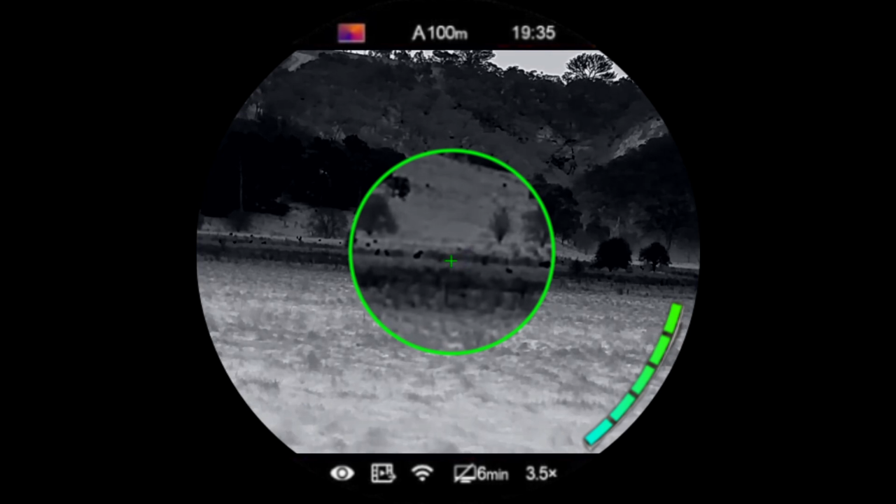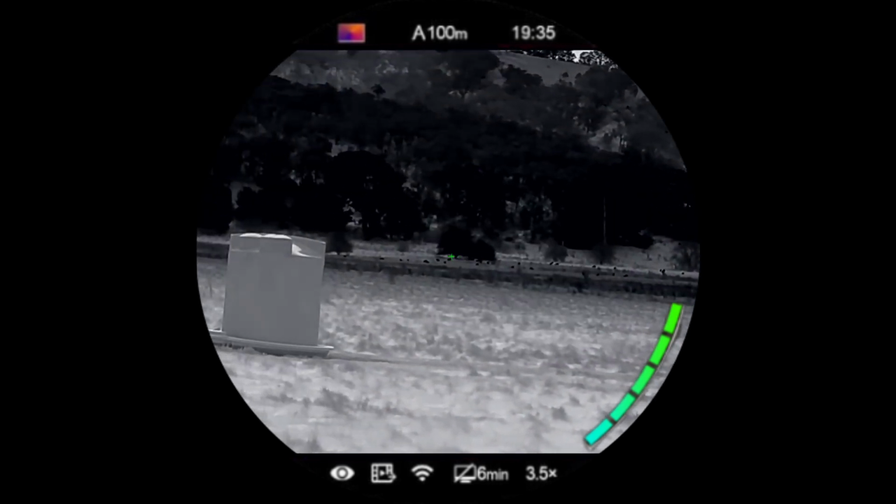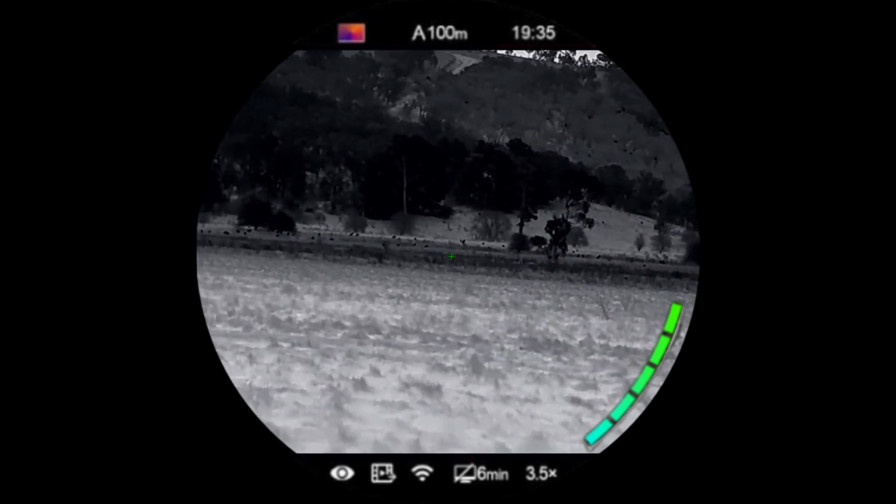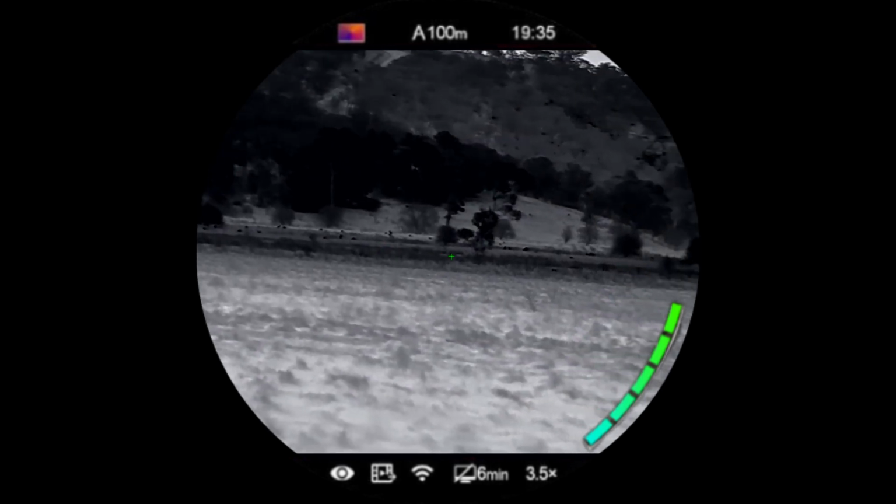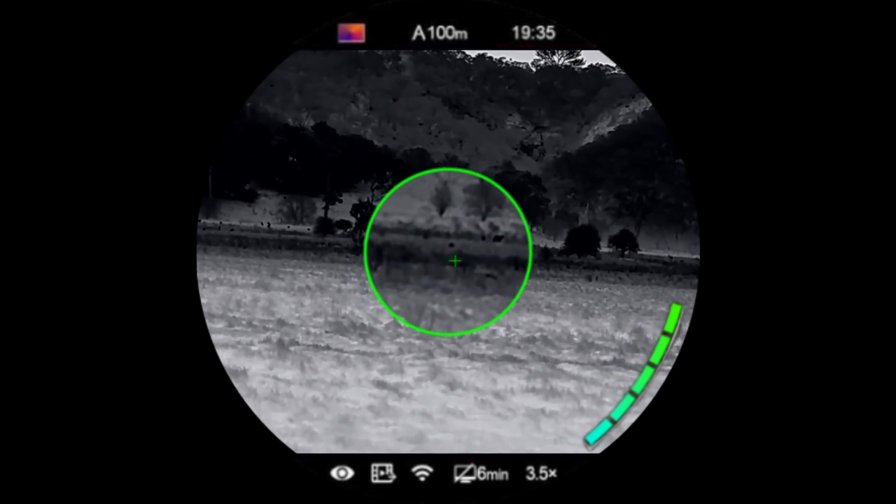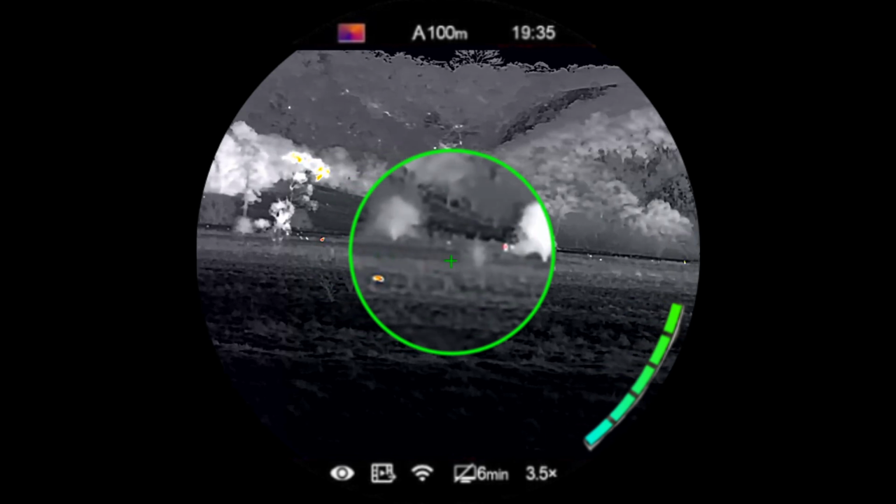Black hot here. I feel like black hot here, or sort of a more flat landscape, pops a bit better because you get the cool white across the ground, and you get the black vivid dots. Still see that fox moving around just there. Then we have red hot, again, sort of just highlights everything.